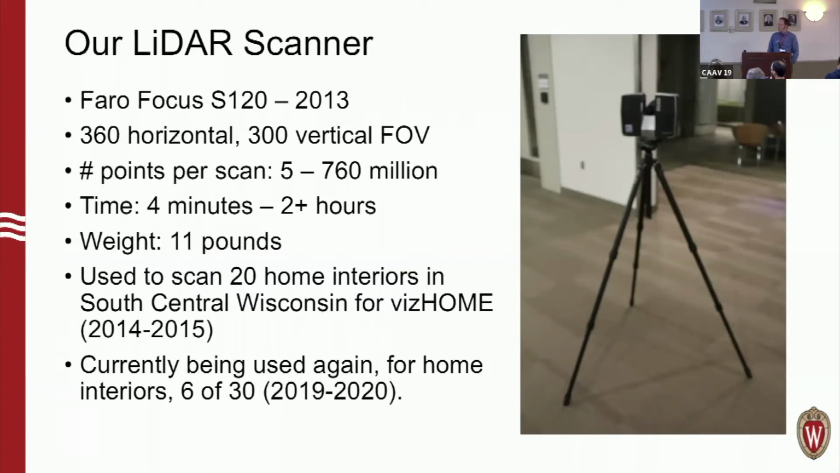So some of you may also have the same scanner. It's got a 360-degree horizontal field of view and 300-degree vertical. It has a very high range and resolution. The trade-off for this then becomes how long do you want to wait for a single scan to operate.